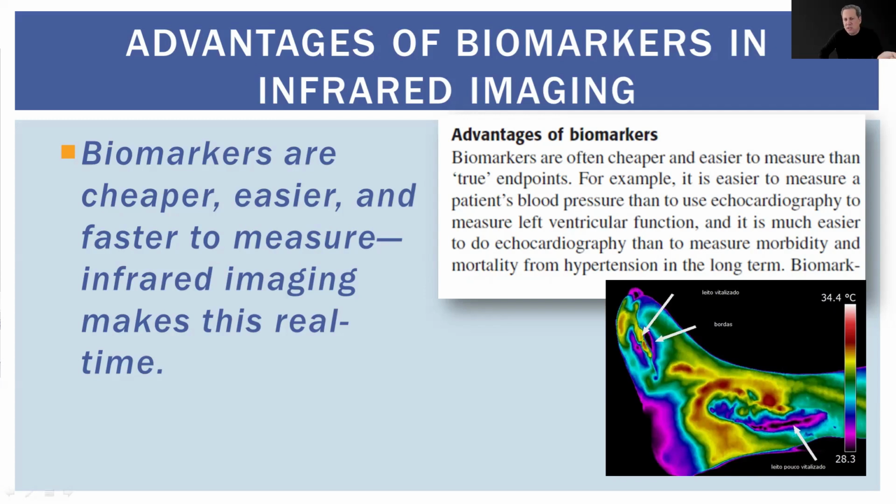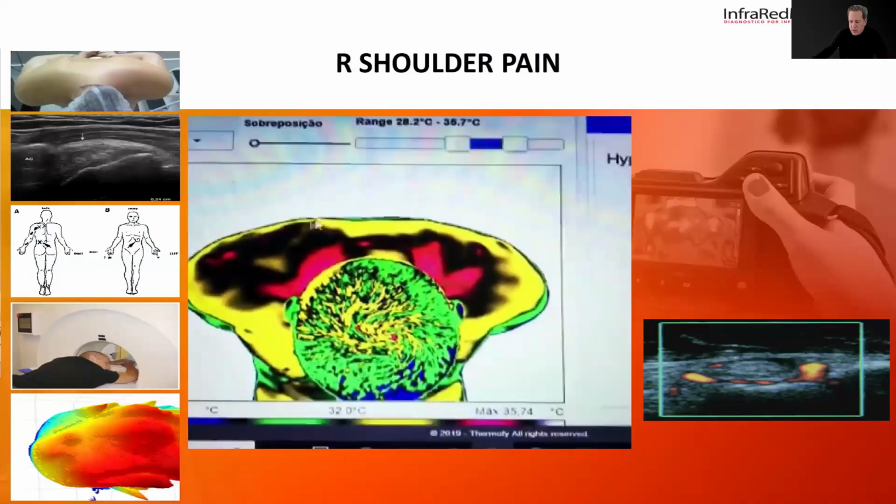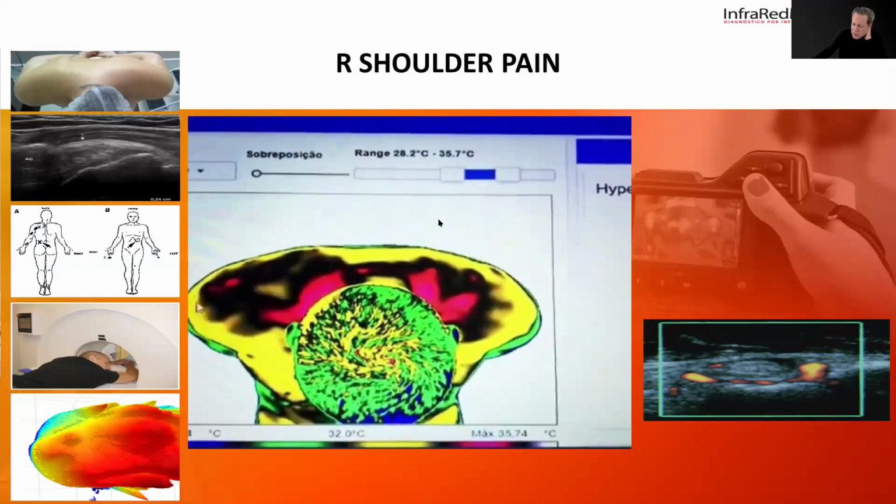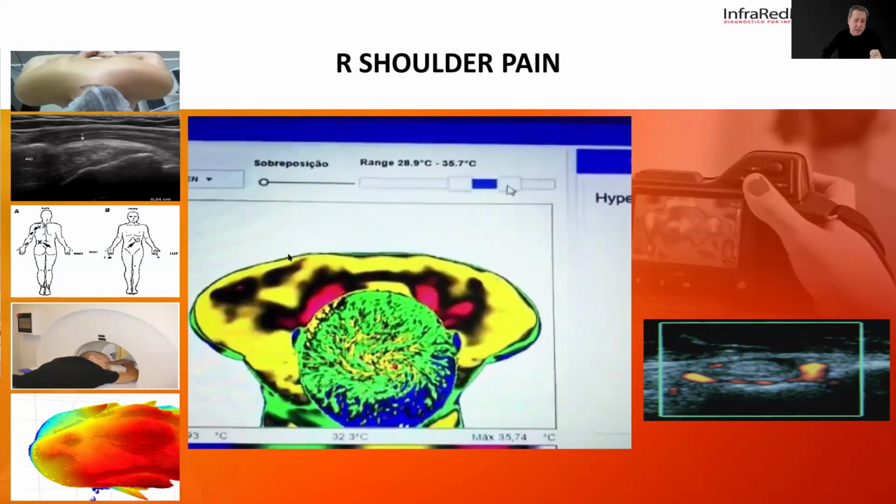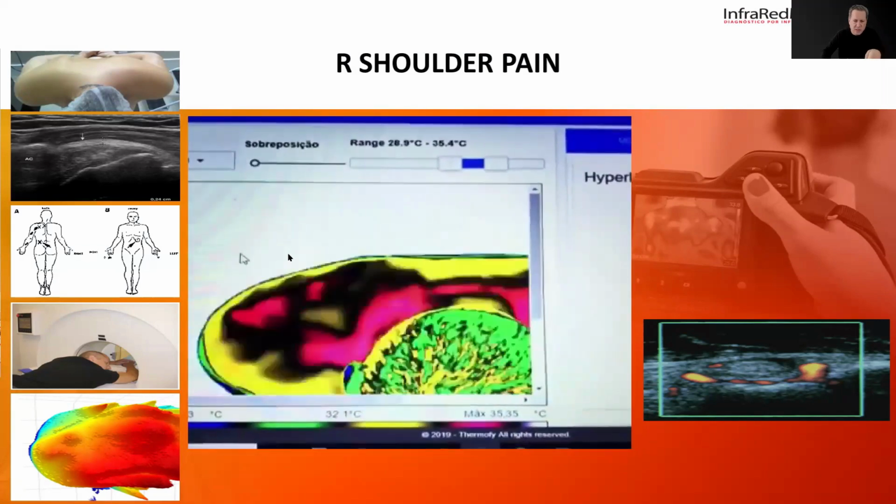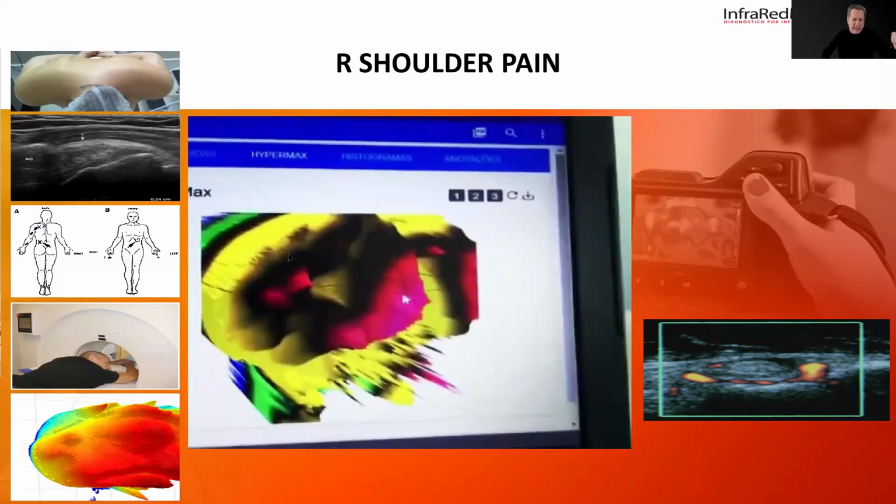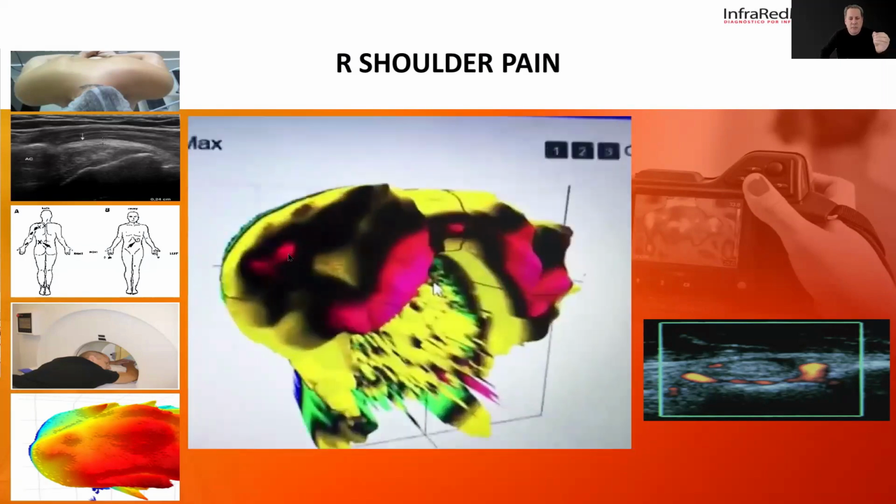In the same way, infrared imaging provides a faster and real-time way to monitor biomarkers like temperature changes and blood flow alterations. It's a non-invasive way to evaluate physiological processes on the spot, saving time and resources. Here, an example of infrared in a right shoulder pain. So, the patient has no lesion, no need for a definitive diagnosis. You need to understand that there's inflammation on the right shoulder, and we can do something for this patient. It could be to do an MRI, an exam, or a treatment, depending on the clinical evaluation by a specialized professional, okay?